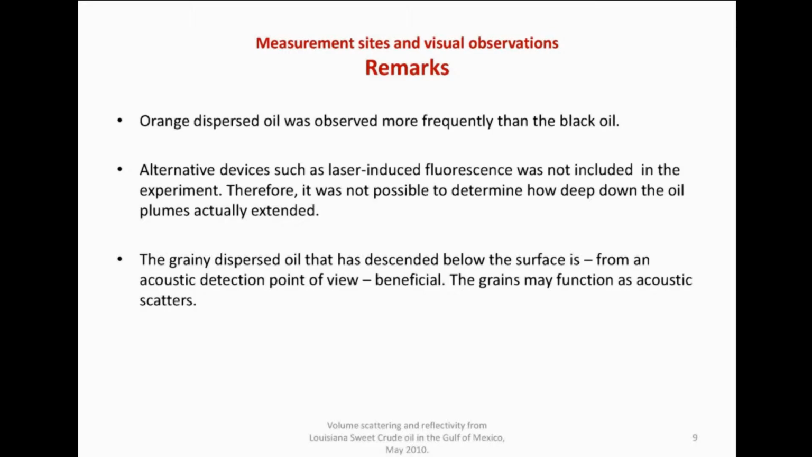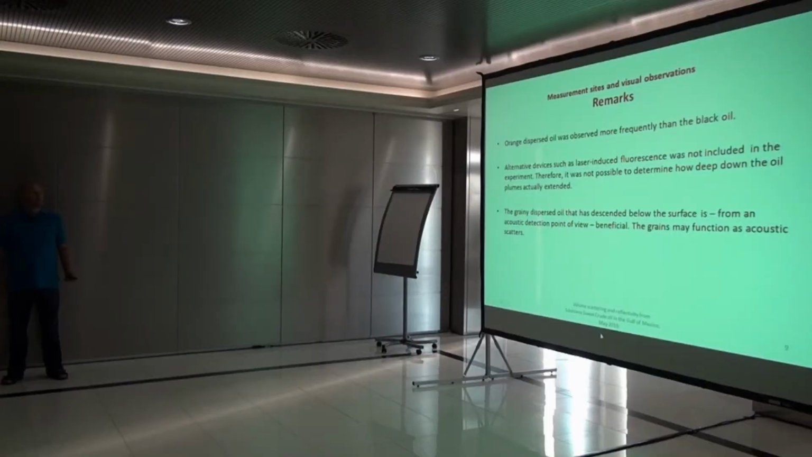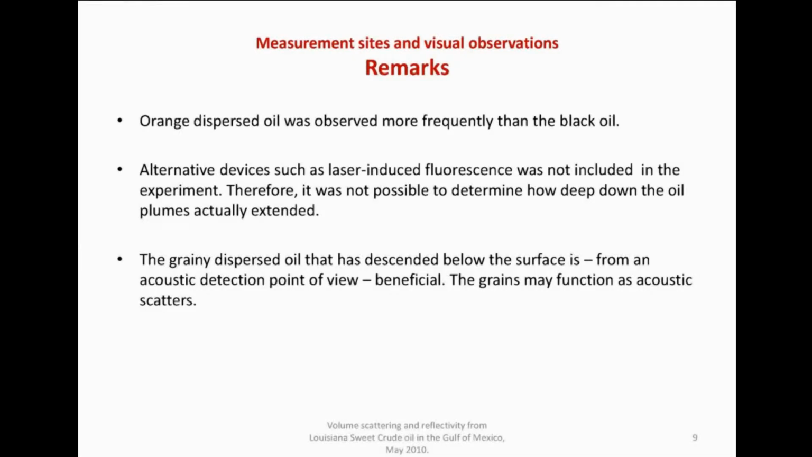So the orange dispersed oil was much more frequently observed, and the oil mixed with this chemical substance became grainy. From an acoustical point of view that would be great for us, because acoustics seem to work very well with particles. But unfortunately, we did not have any alternative devices to measure the concentrations of oil as a function of depth. The only way, alternatively, we could observe the oil from the sonar was by looking at the sea surface.